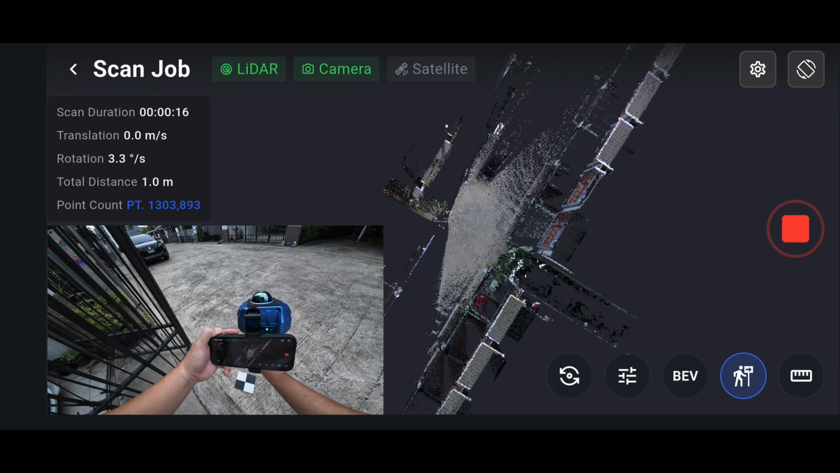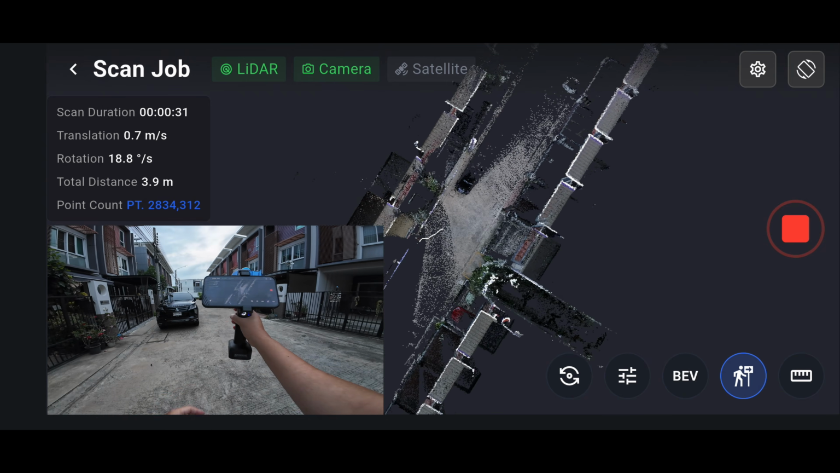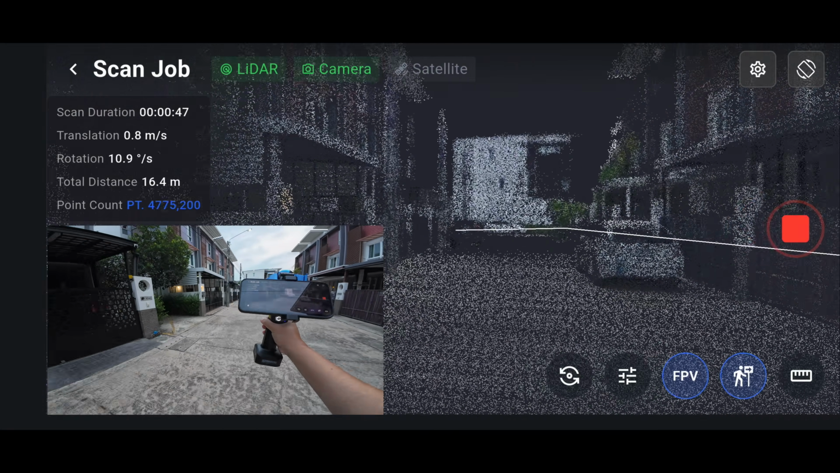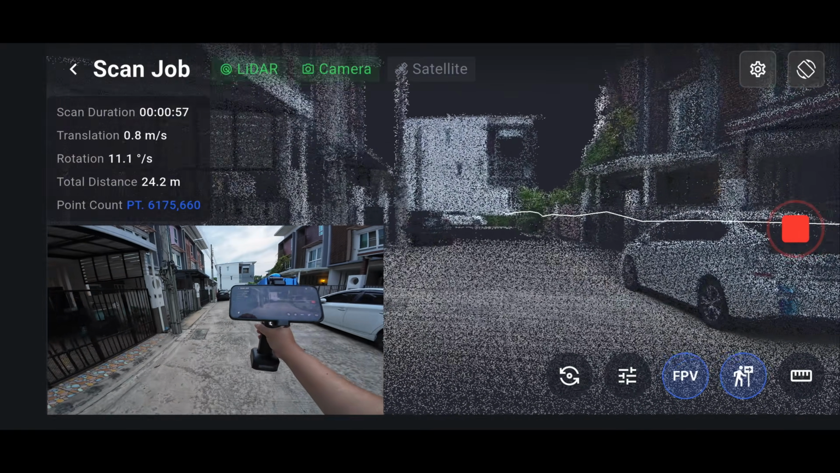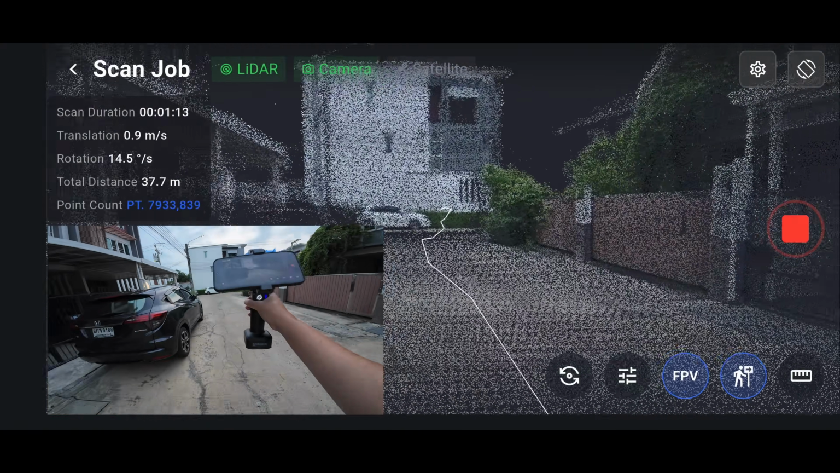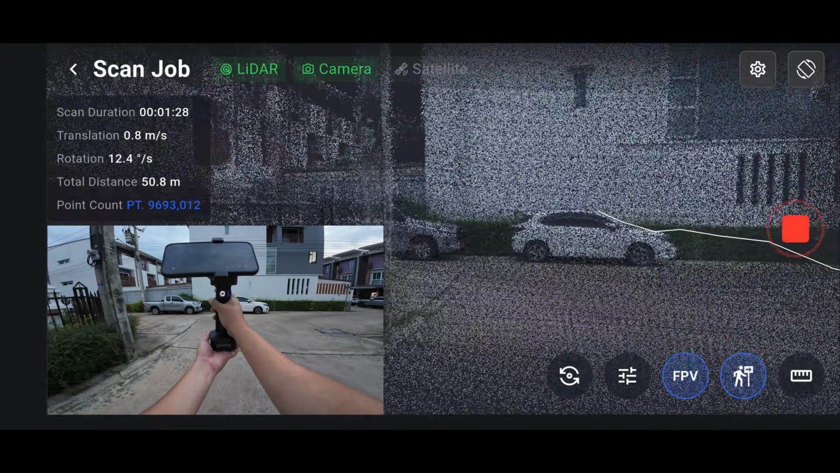The Pocket 2 doesn't use a magnetic phone mount, so attaching the phone to the scanner can be a bit tricky. But the phone mount on the Pocket 2 is actually much better than the one on the FJD Trion P2. That mount is the most difficult to attach and remove the phone from. When scanning with the Pocket 2, I prefer using the perspective view. It gives a much clearer look at the scan data compared to the FPV mode, which doesn't allow zooming in or out.